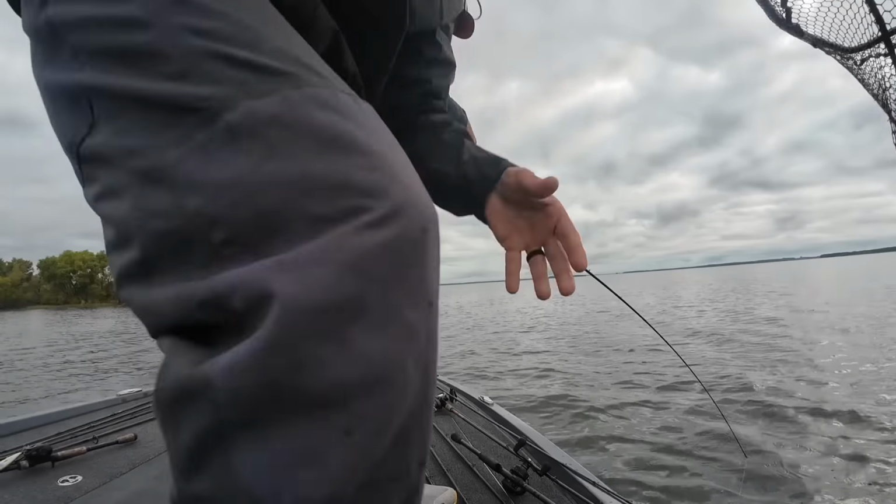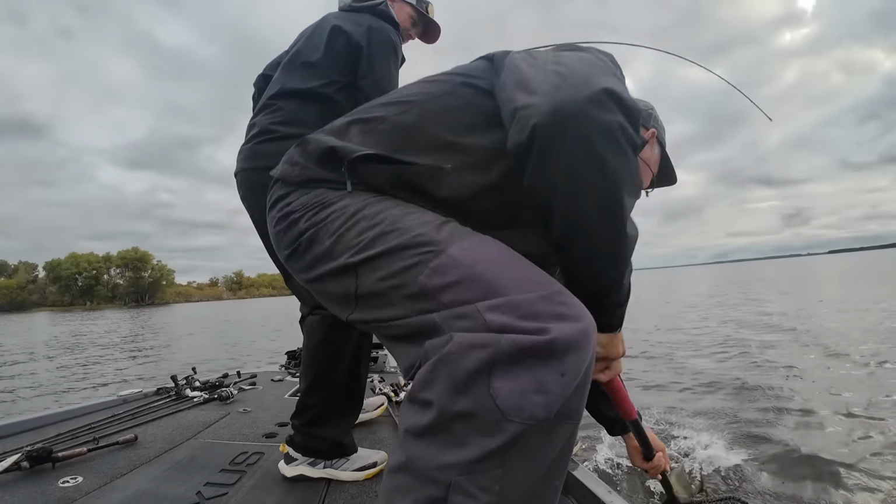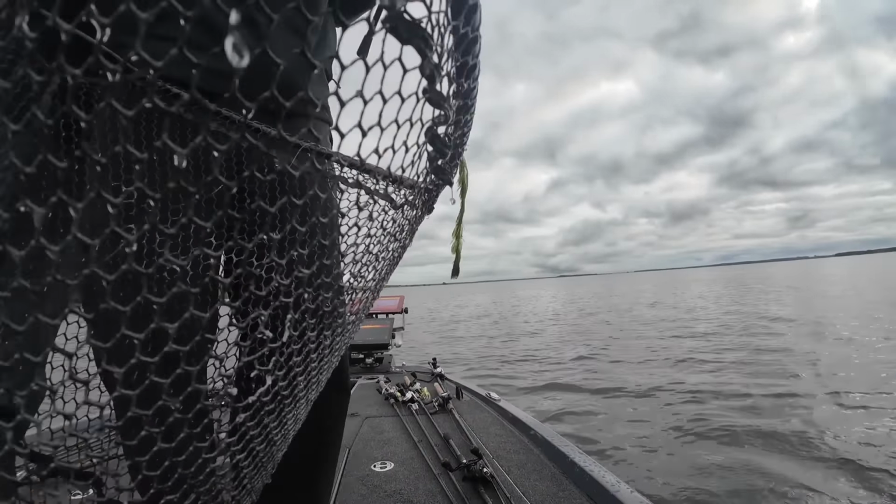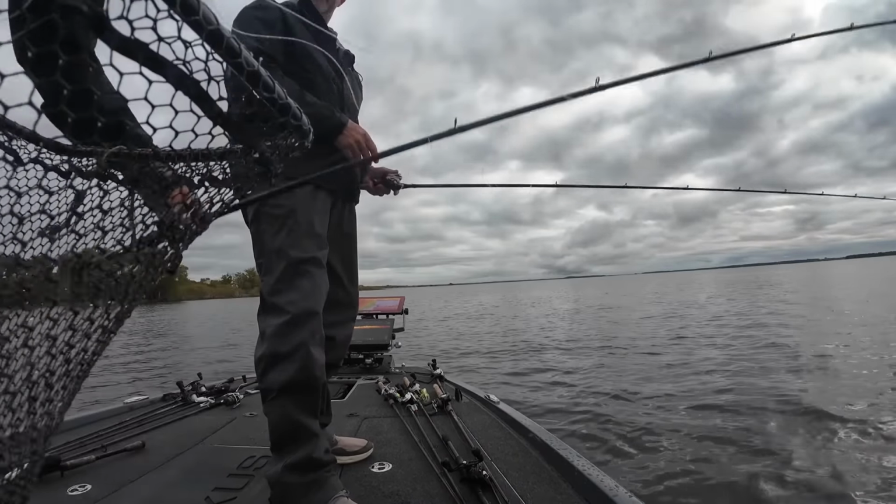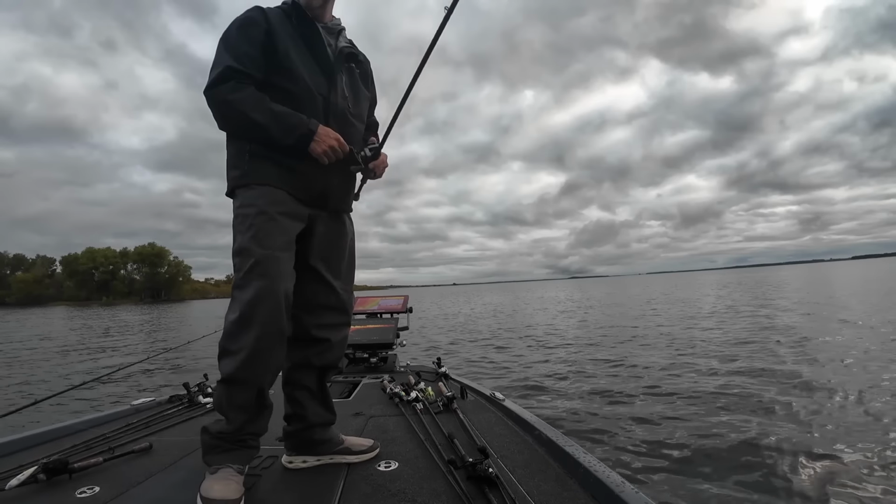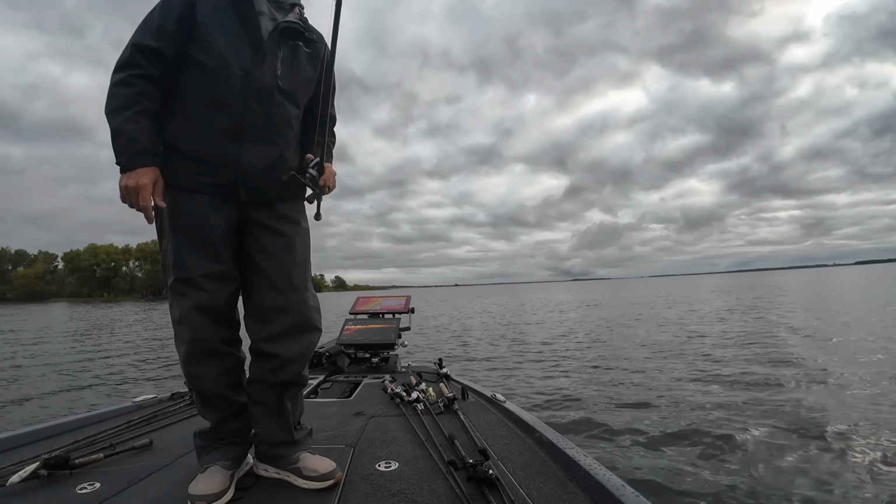Where's all them rods? Oh, that's why. My bad. That's why he took off on me, because when I hit him, he goes, oh. I saw that. That was a cluster. Yeah. I had a long bomb cast out there. I was trying to get it out of your way. I got him, man.